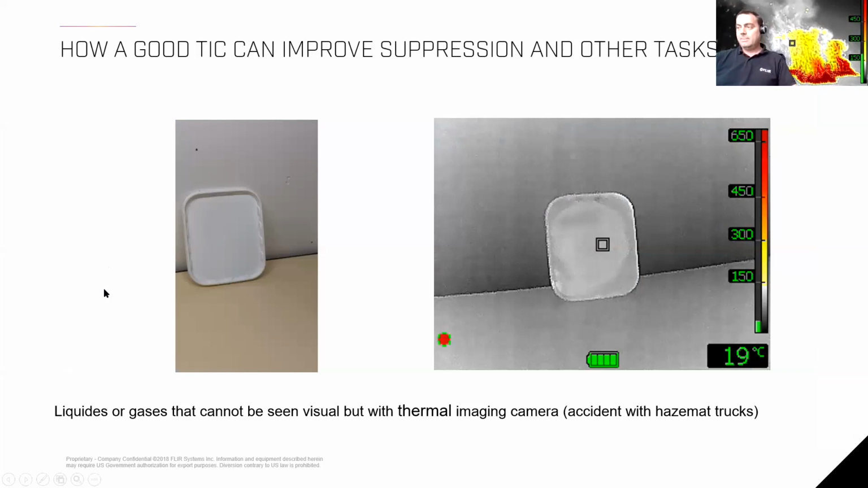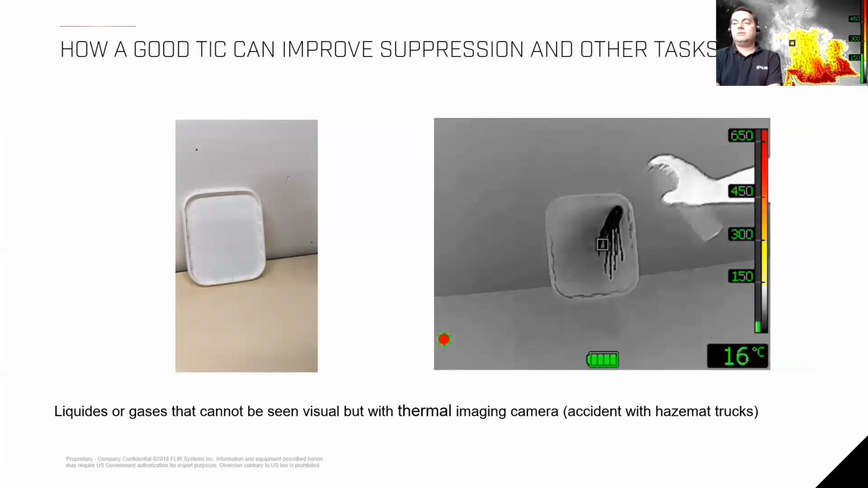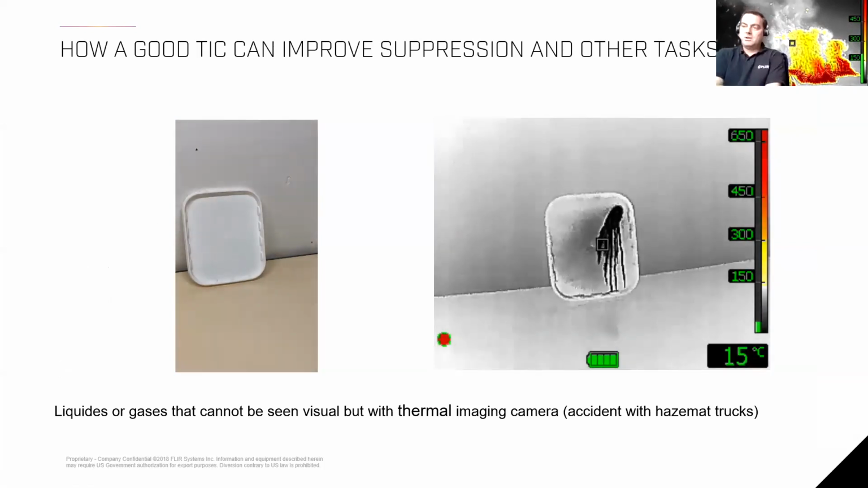So what I'm doing here is putting brake cleaner on a bucket cover, and visually you cannot see anything here, right? But with the thermal imaging camera, you can clearly see that liquid flowing down that lid, and you can see it is getting darker and darker over time.